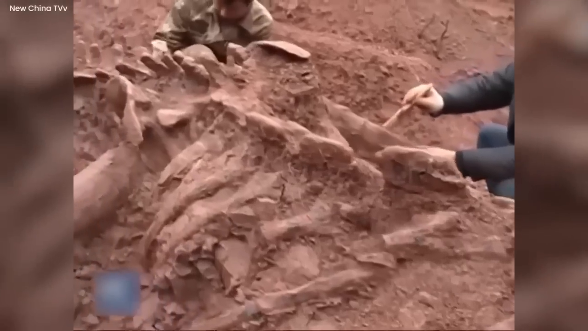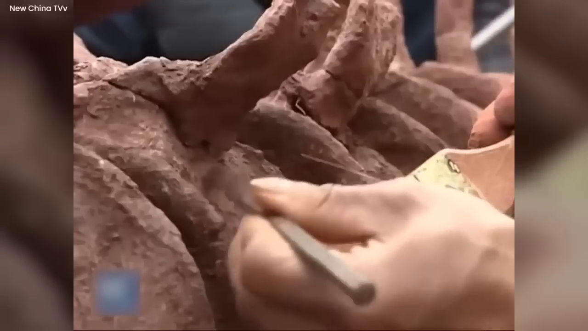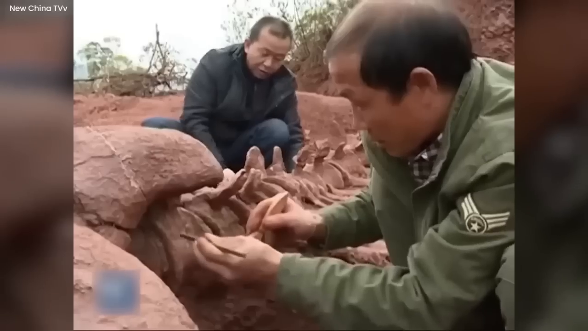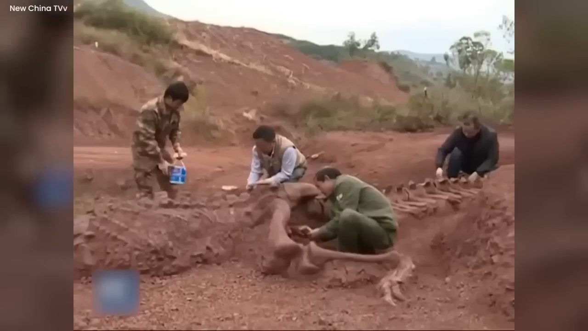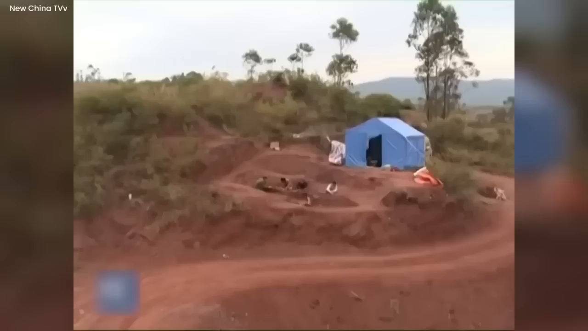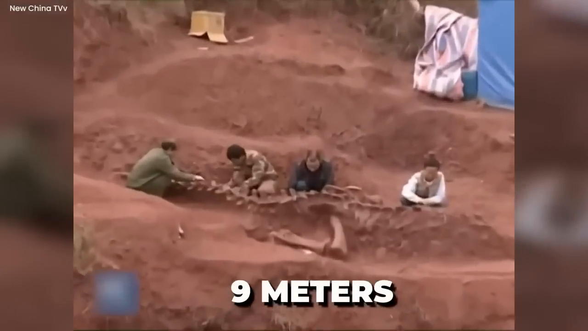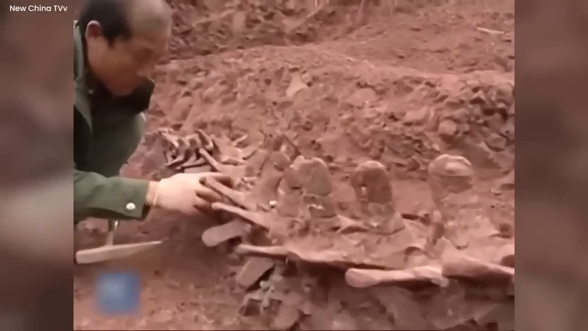What made it even more bizarre was that this ancient relic appeared remarkably well preserved. Maintaining its form throughout the eons, its hind legs, an eerie relic of prehistory, stood starkly intact, defying the ravages of time. This wondrous specimen stretched an astonishing length of 9 meters, a testament to a world long gone by.